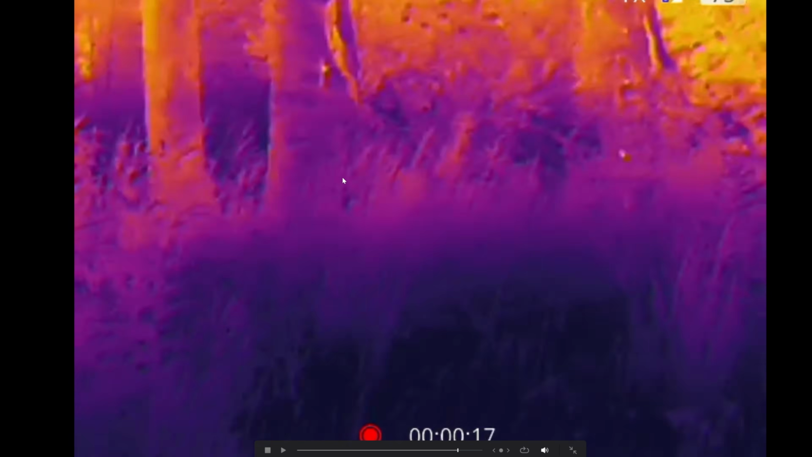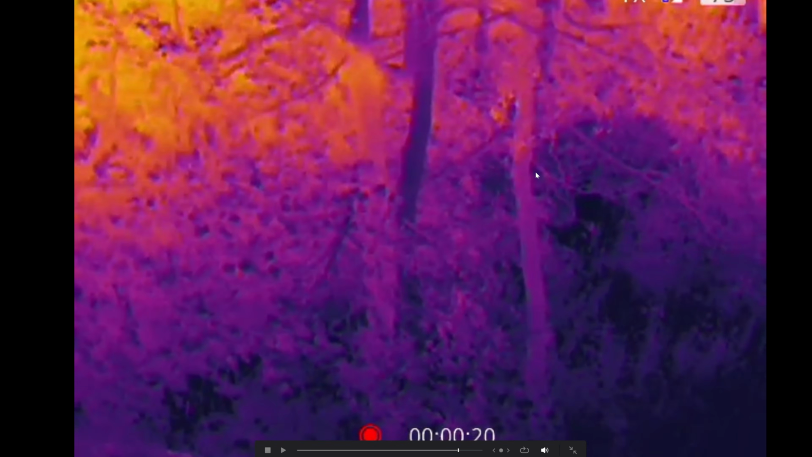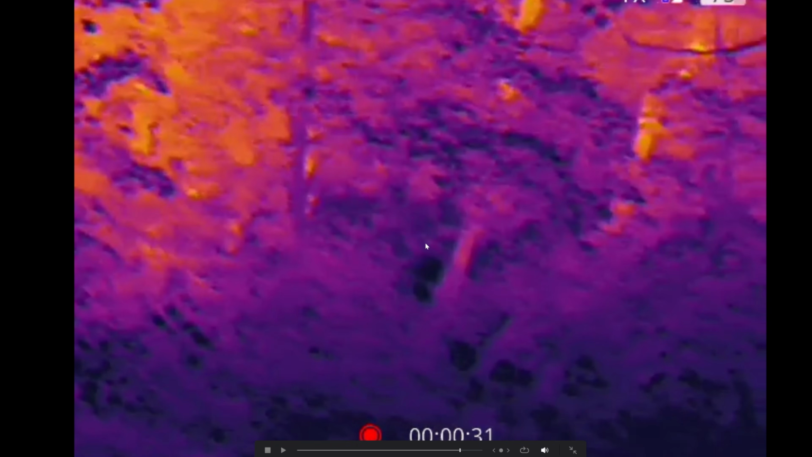But if these were animals, you would think any other animal would be bright orange or yellow, unless their fur's keeping them cold still. Okay, this is interesting. The other head shape thing is interesting.